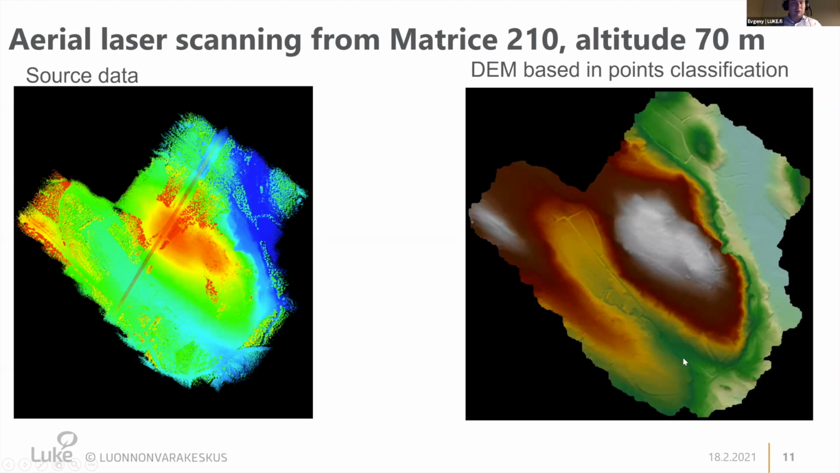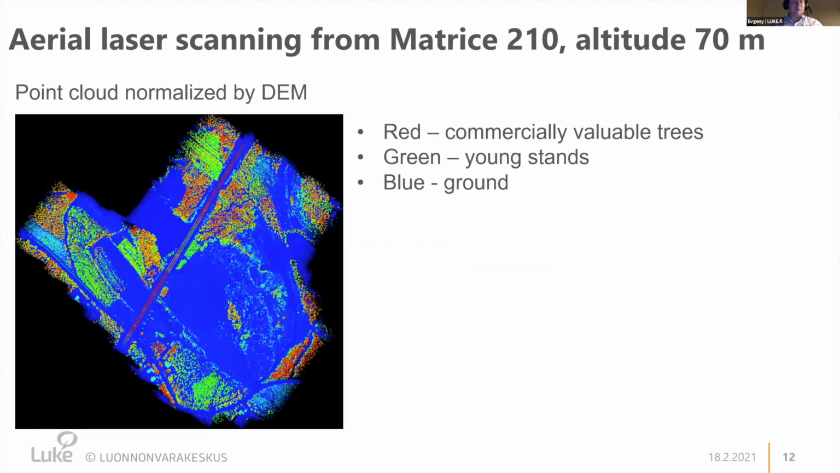Then we were able to classify the points, as Maxim presented, very easily. We were able to build a super detailed digital elevation model. But for us, it was very important also to evaluate the trees. So what we did, we normalized the point cloud by the digital elevation model, and immediately in the field, we were able to get the result. You can see here that red are commercially valuable trees, green are young stands, and blue is presented by ground.